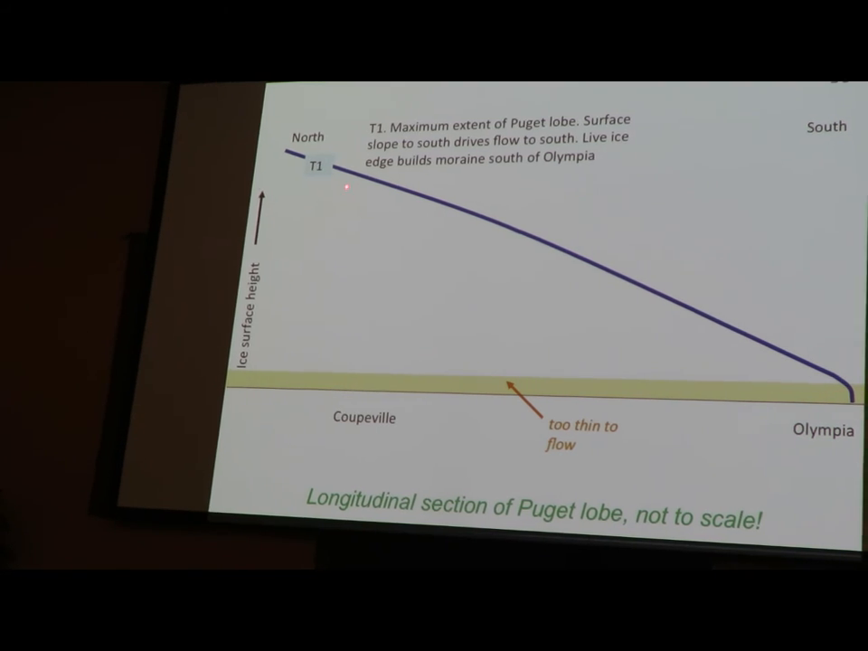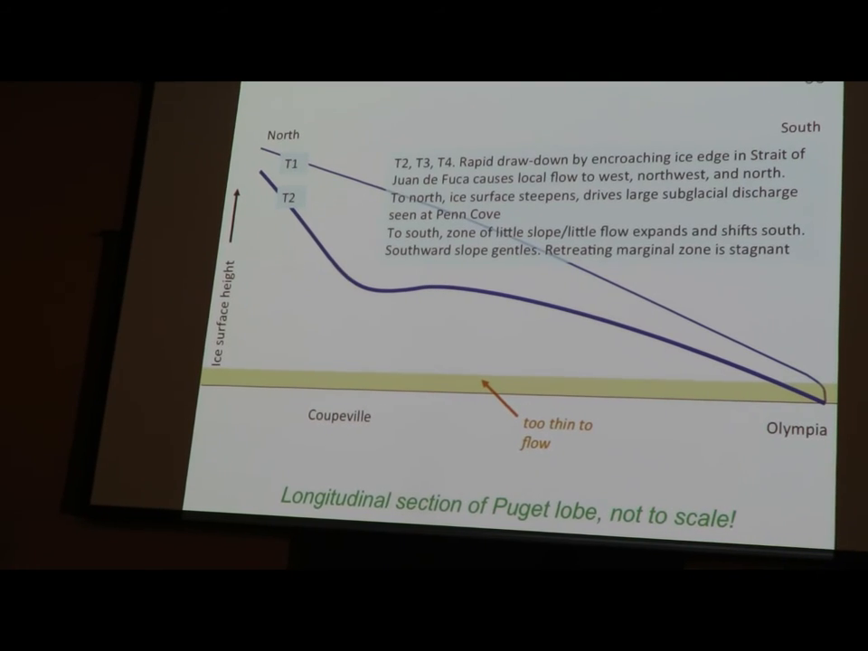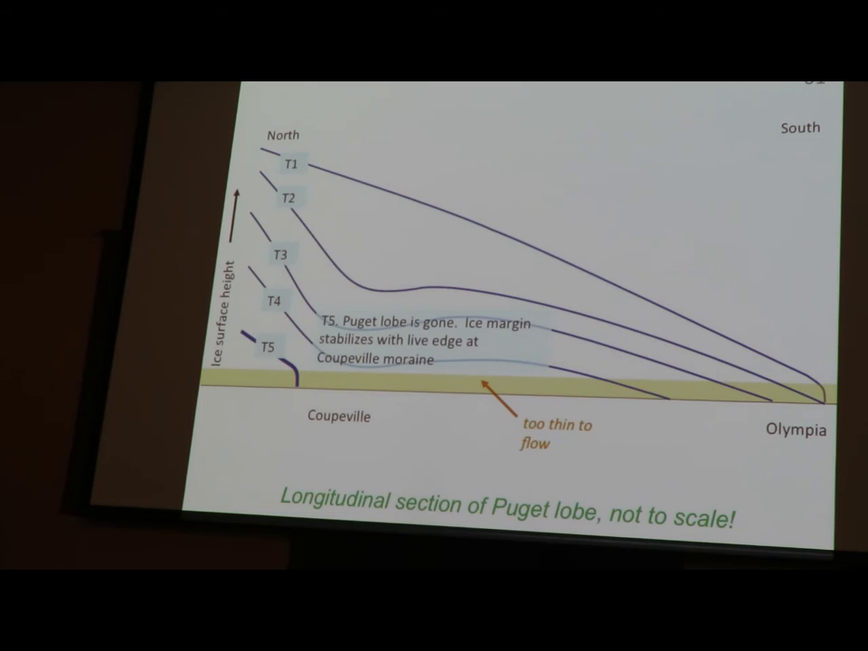And then we start sucking ice out of this area, and that drops the surface slope of that area. We probably reverse the slope in here, and this gets thinner. We get a larger extent where the ice is too thin to flow. It can't build a terminal moraine there. That continues until the Puget lobe is gone and the ice is stabilized again at the Coupeville moraine.